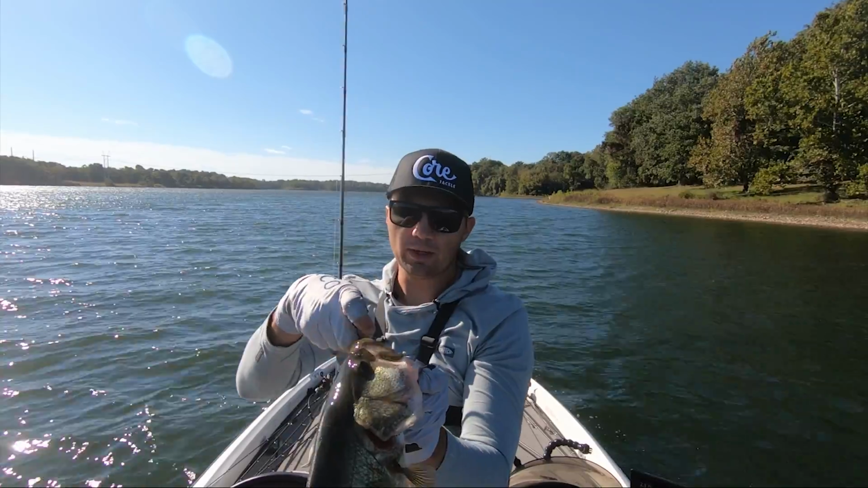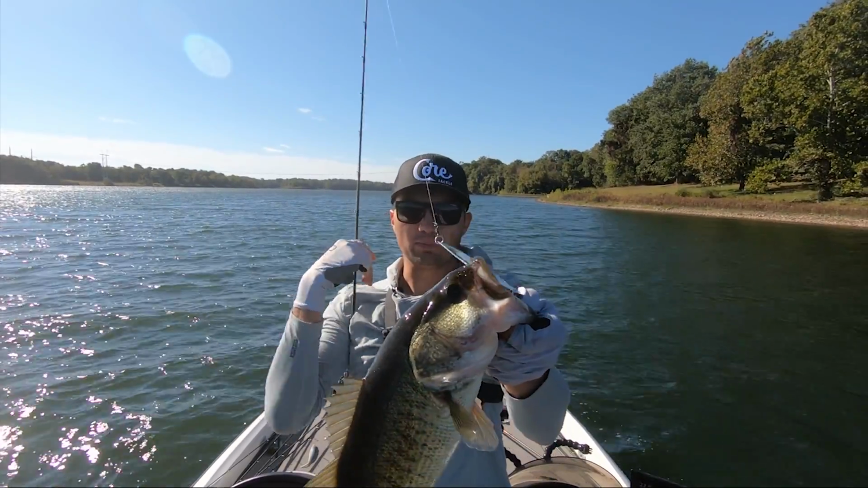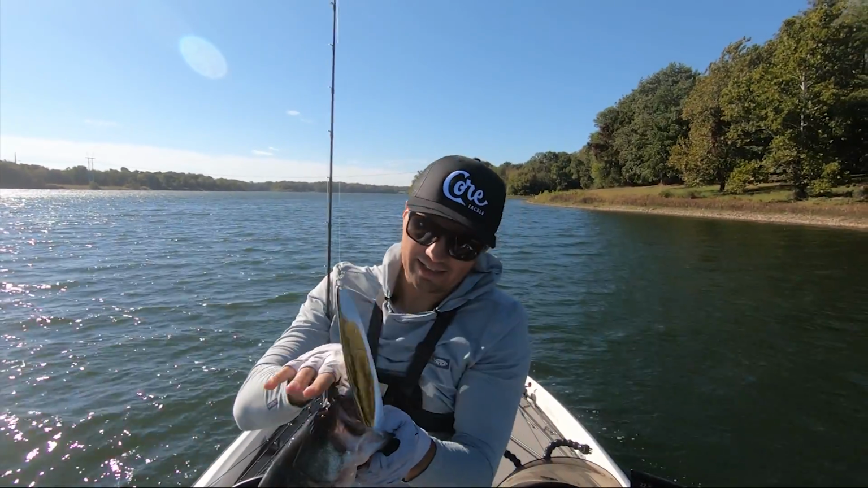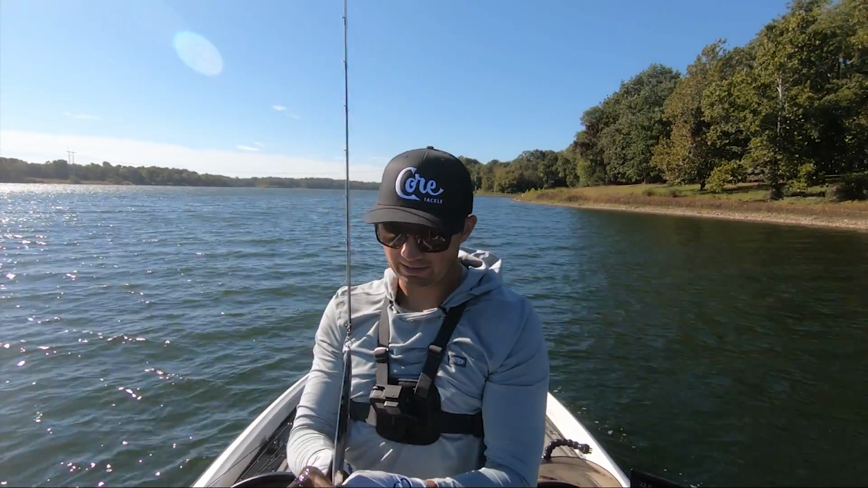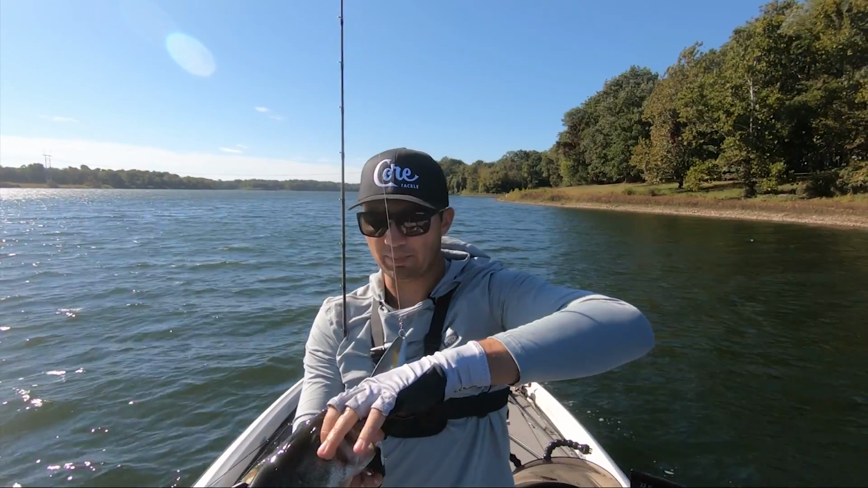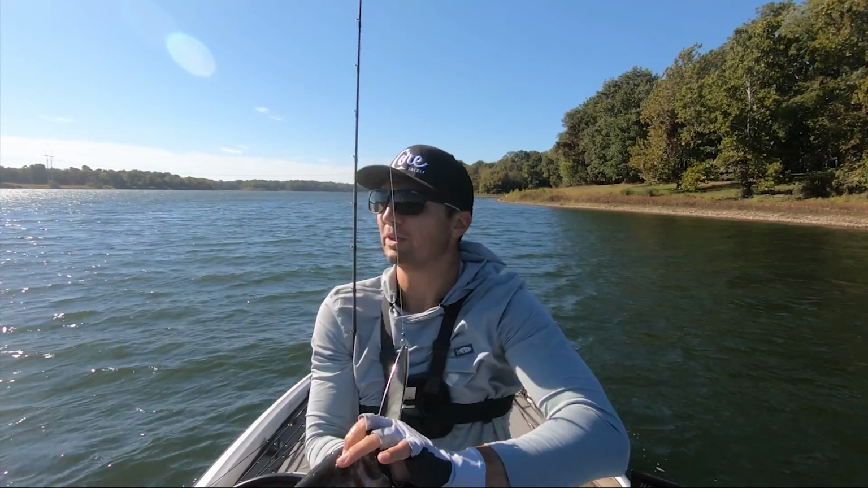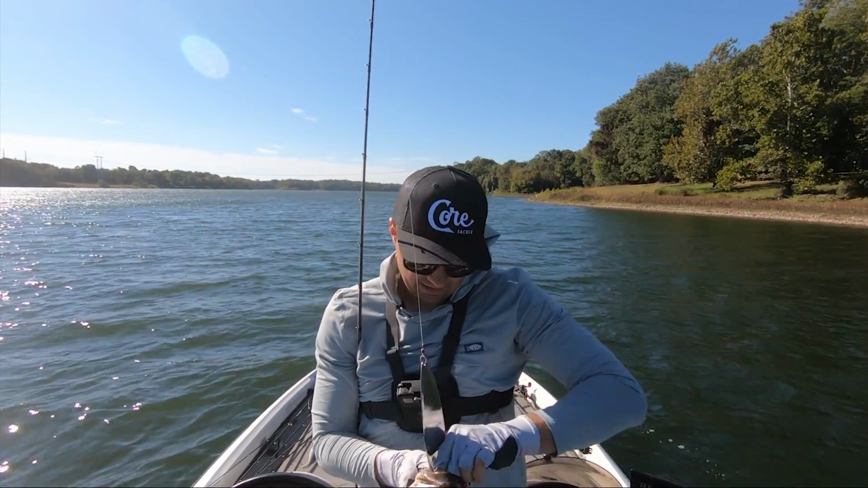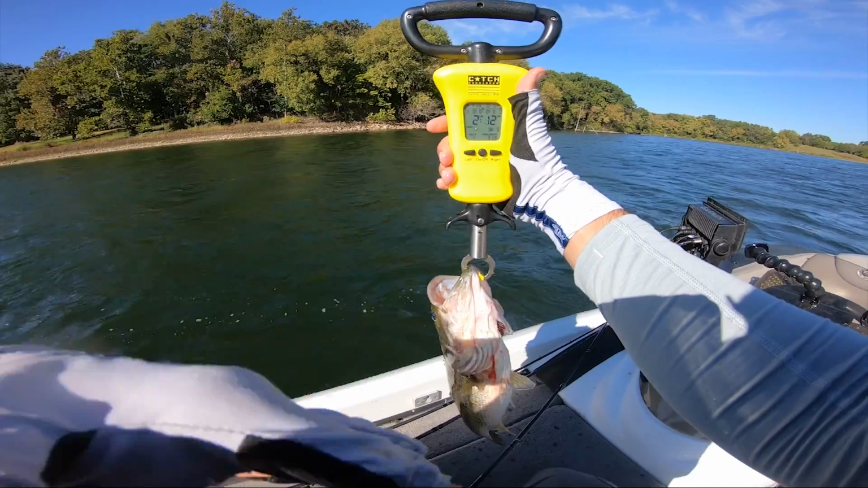When they're grouped up in 7 or 8 fish like that, you can toss that big 8-inch Magnum spoon and catch some of those guys. Good spot locked. Let me get this guy unhooked. This is a Ben Parker 8-inch Magnum flutter spoon, and they'll eat this thing too. Just gotta keep switching up baits on them.